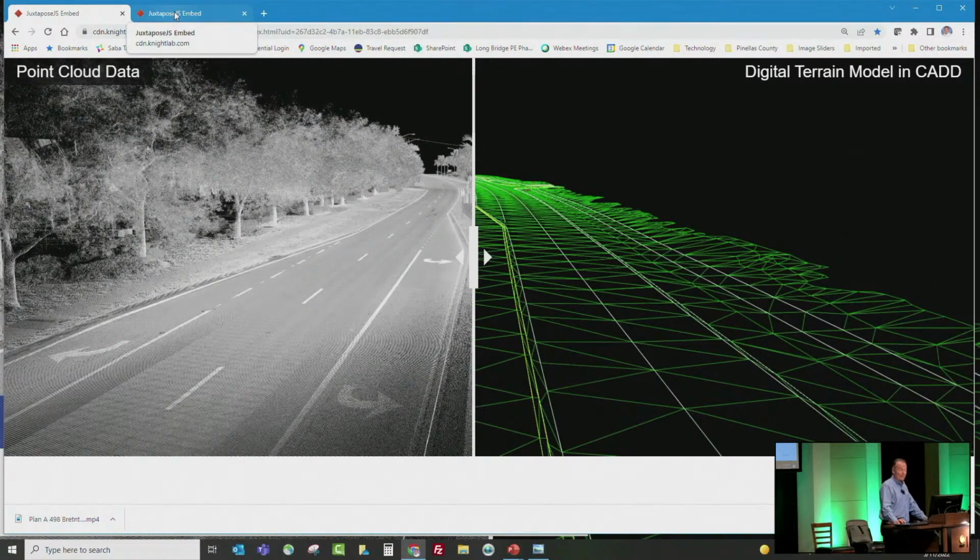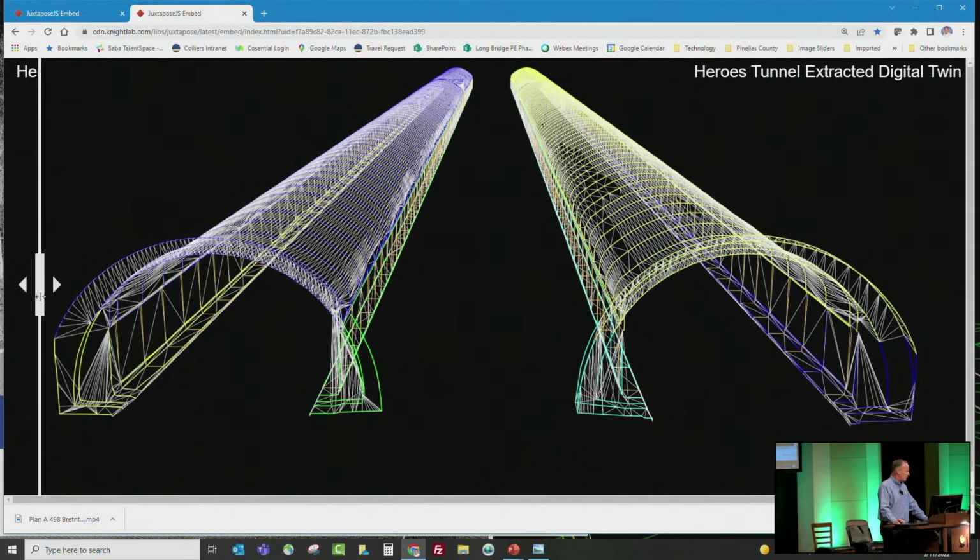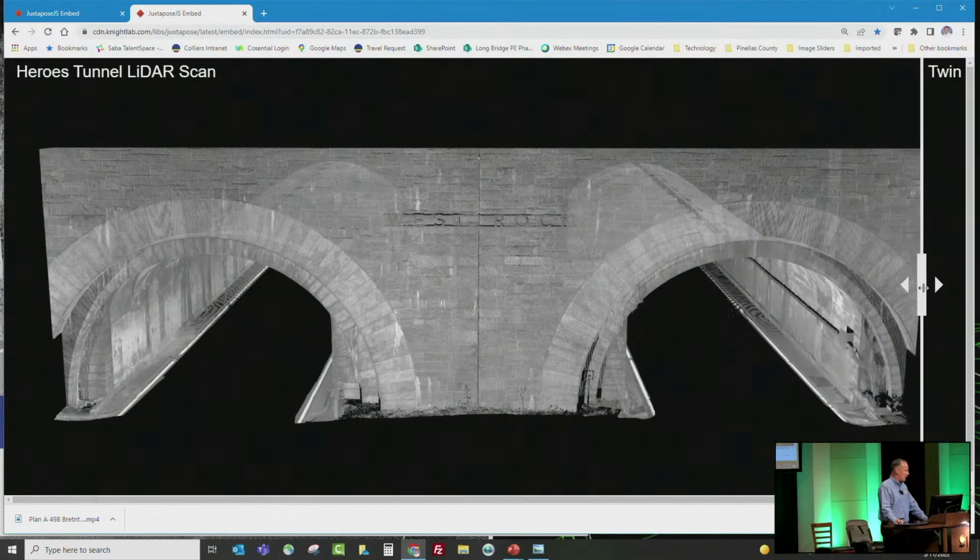And I would love to be able to insert this into a PowerPoint, but I can't. I've been trying to find a way to do it. It's just like a little web page. Here's another one we did for a tunnel, up in Connecticut. There's the tunnel extraction, and then the point cloud of the entry of the tunnel.